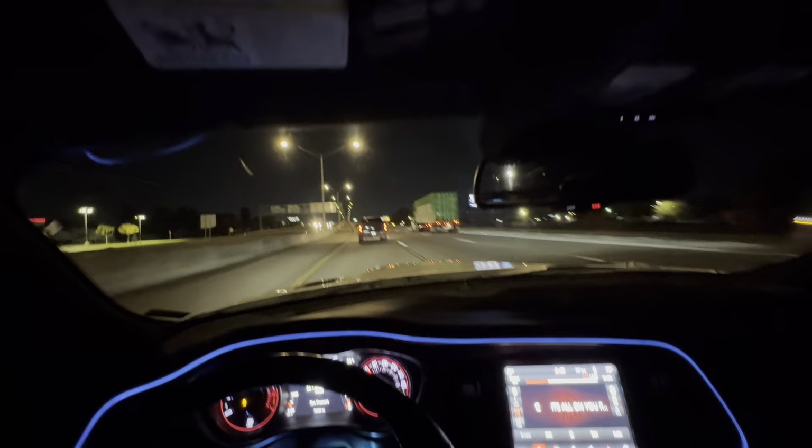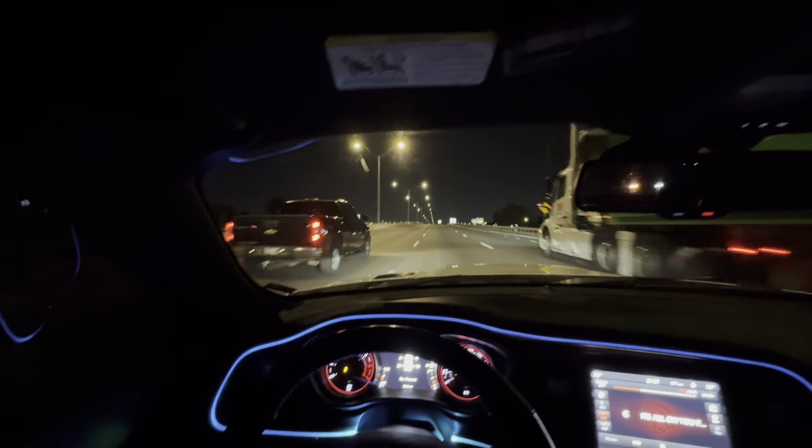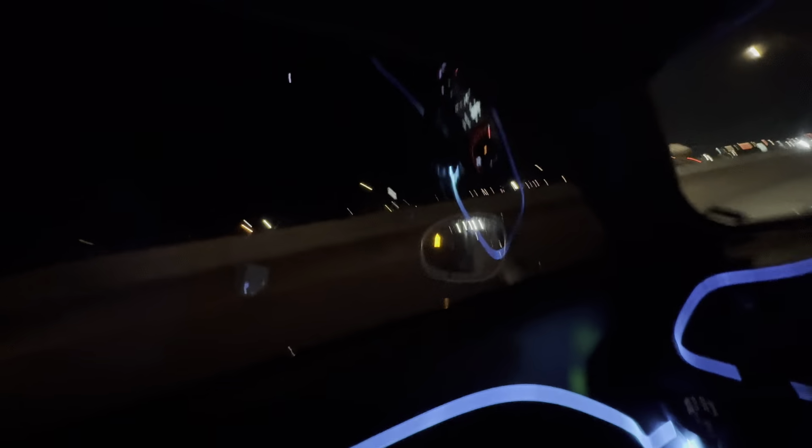Back to hooping. I'll go middle lane, bro. I got you, slow ass truck. Actually, you want to line it up in that truck? You want to line it up? Come on, line it up.